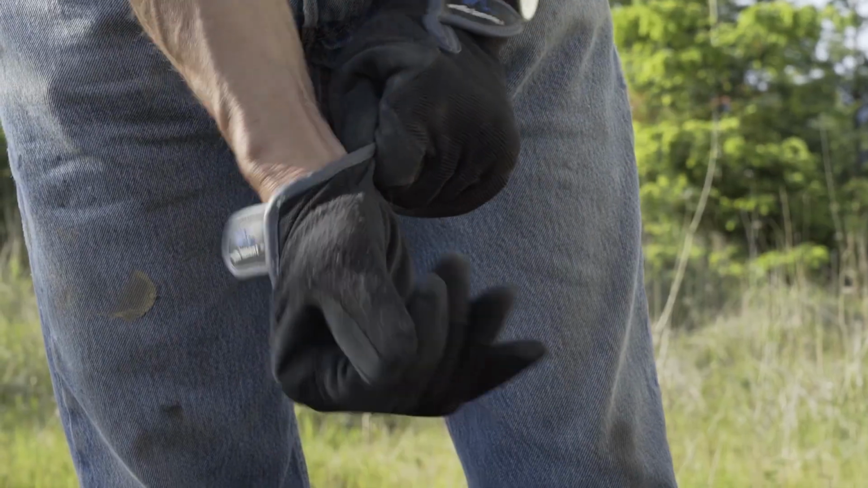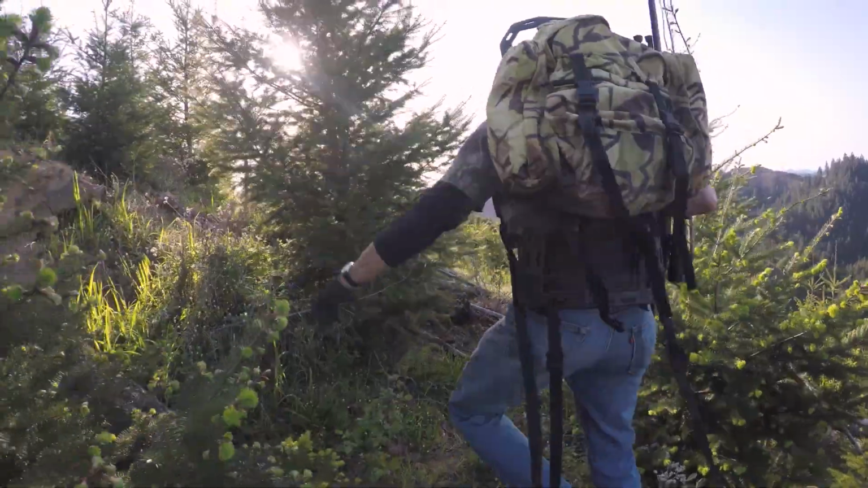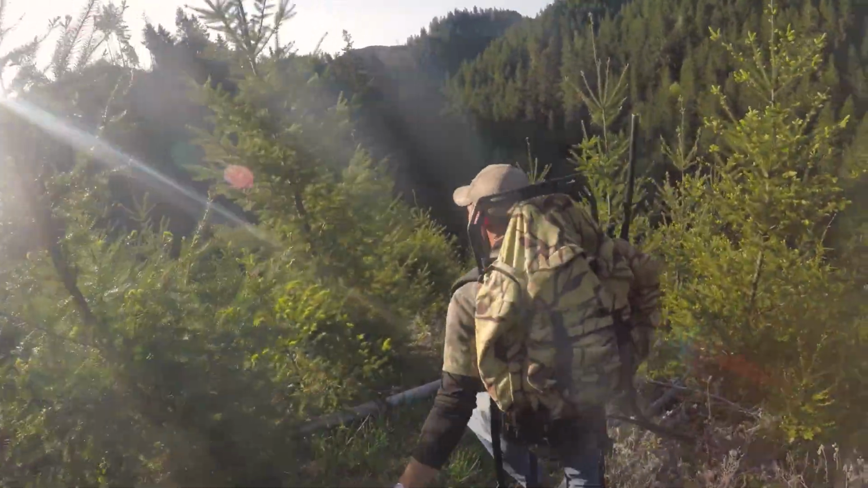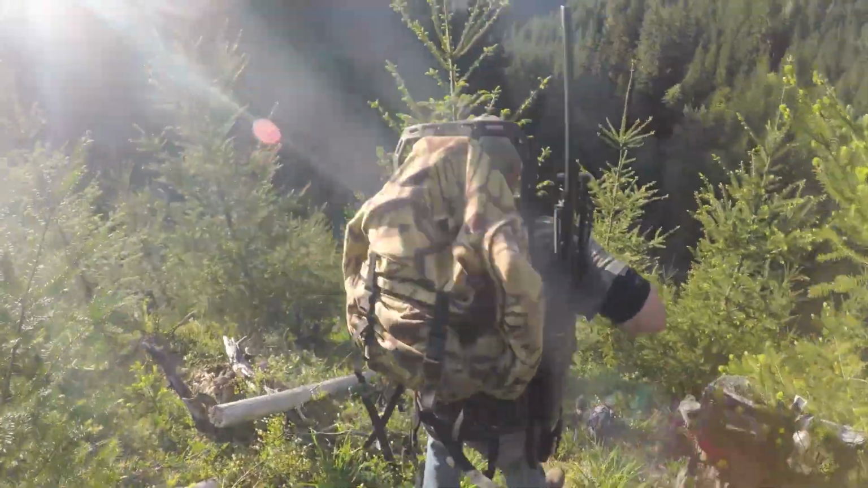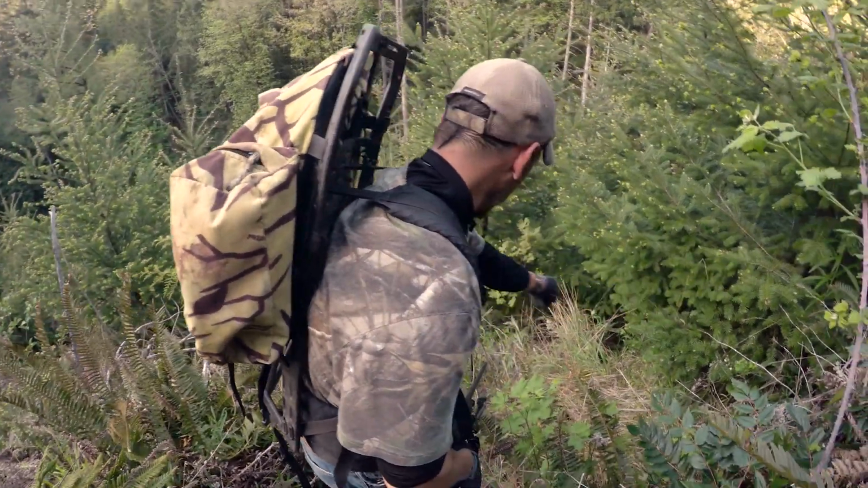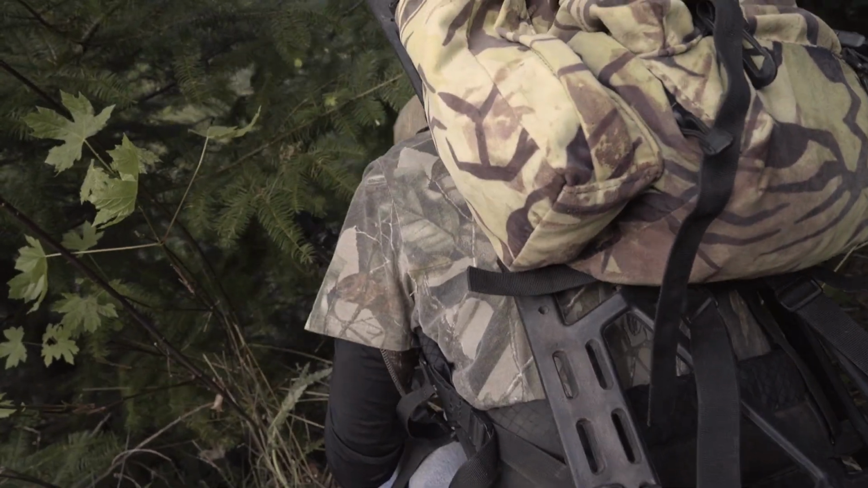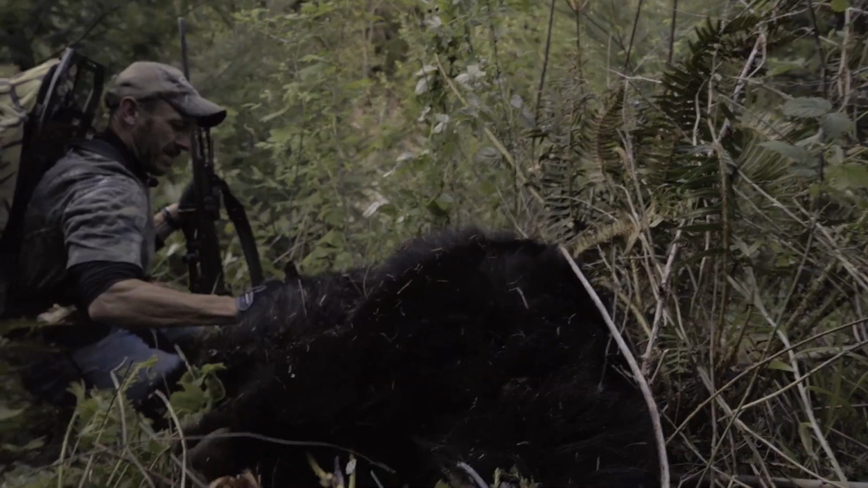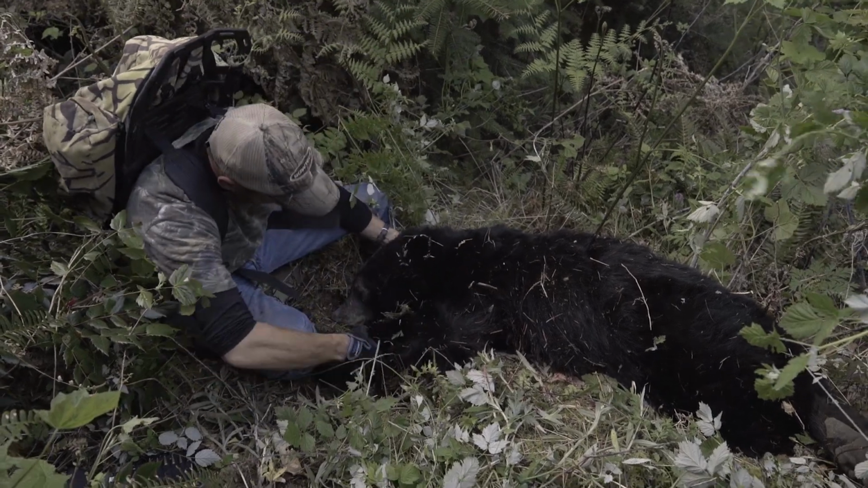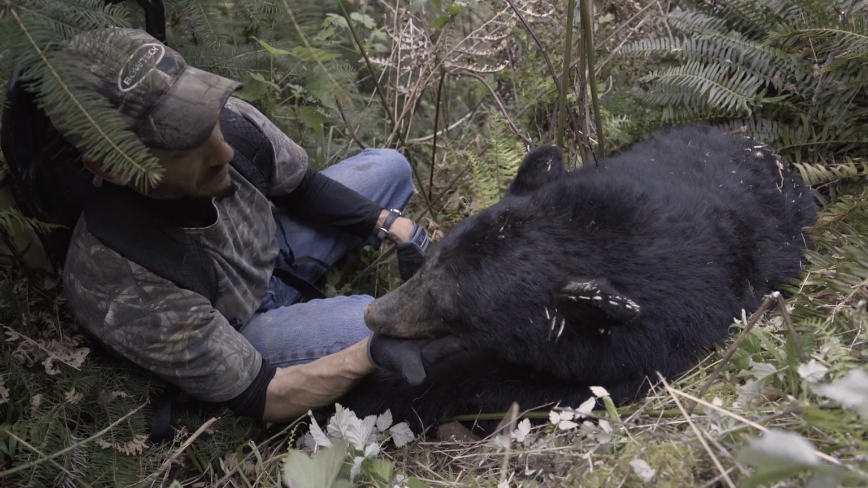You know, finding and harvesting a black bear is less than half the battle, in my opinion. Once you get down there and get to it, then you have to get it all quartered up, in pack frames, packed out on pack boards. Okay, there's the big stumps. All right, here we got some blood. Oh, there he is. Wow. Nice little bear. I am really glad my oldest boy John is gonna get down here and help me pack this thing out of here.